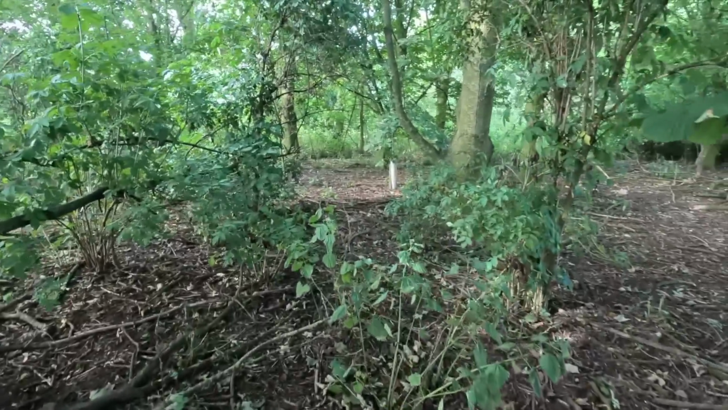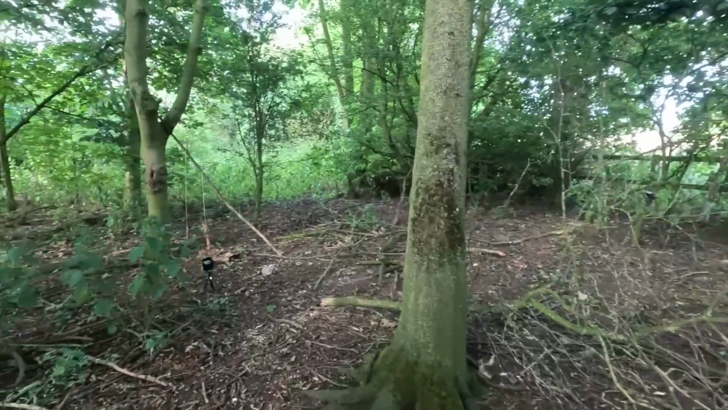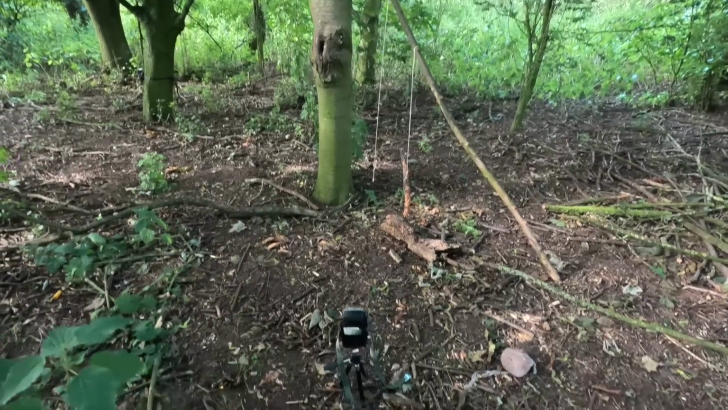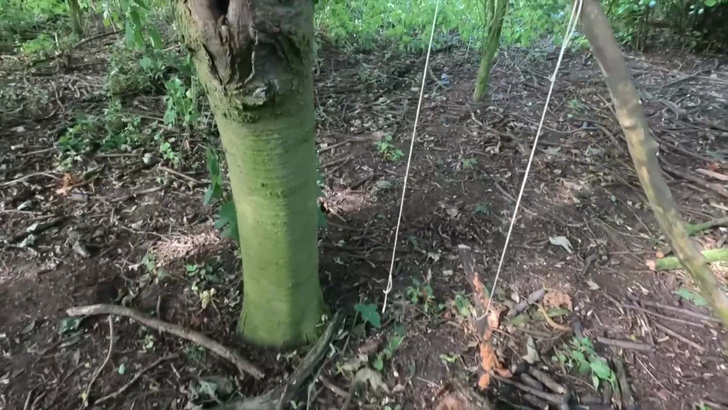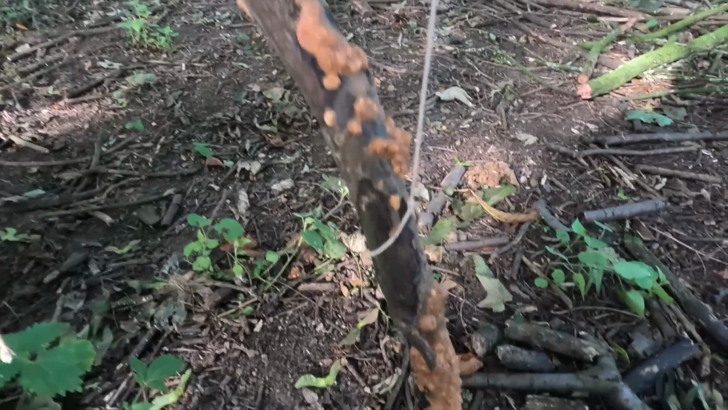So there are about 9 cameras out. 3 of them are Neil's. I think I might have about 6. Okay. Right, this is Neil's experiment. He had 2 logs up here, both with peanut butter on. One is still there with the peanut butter on.